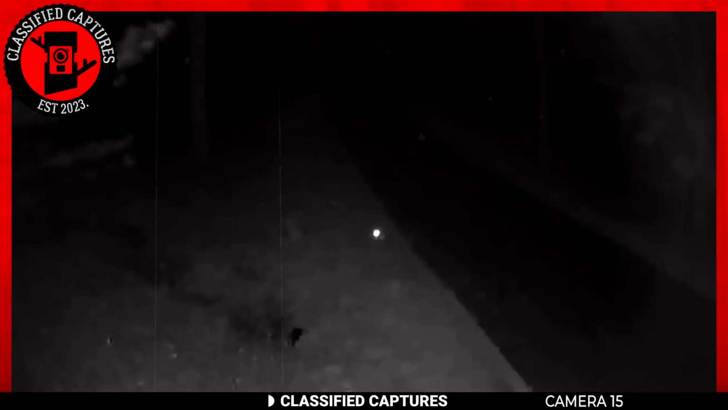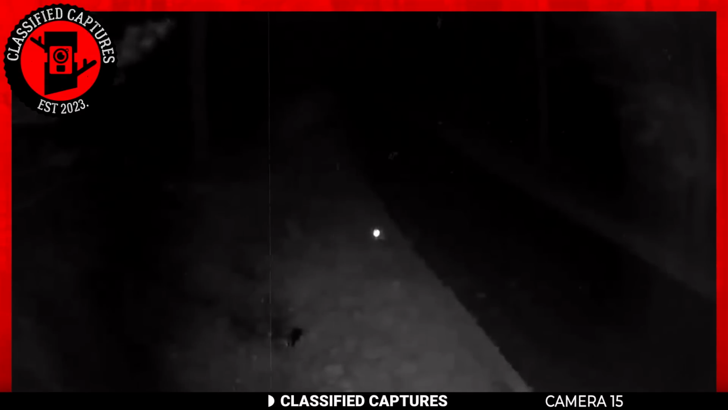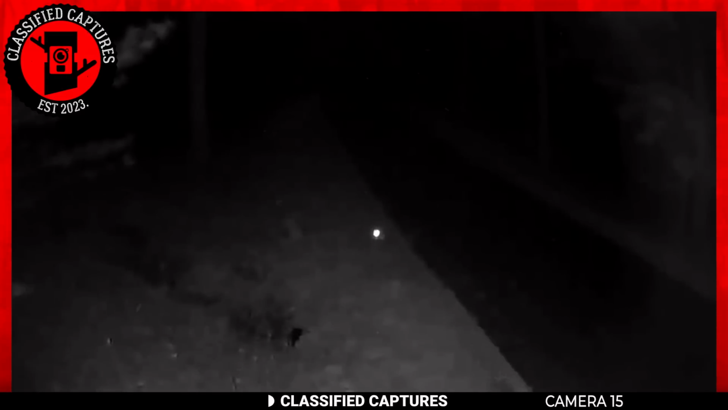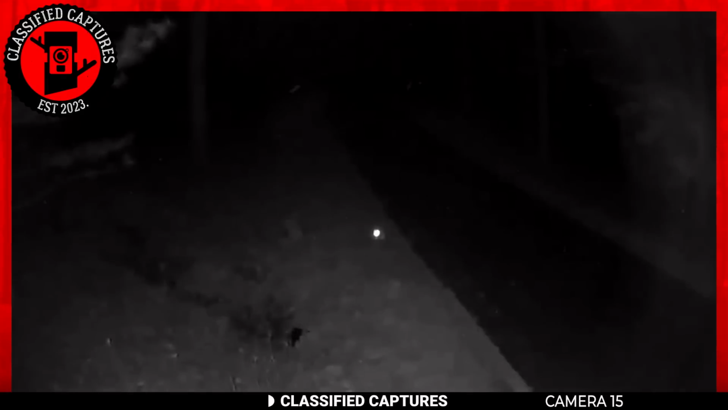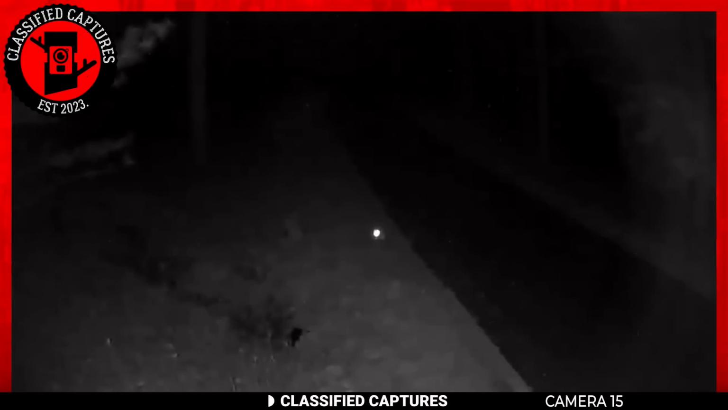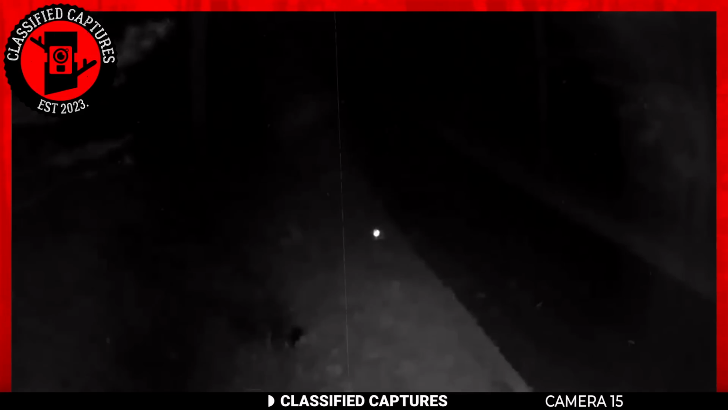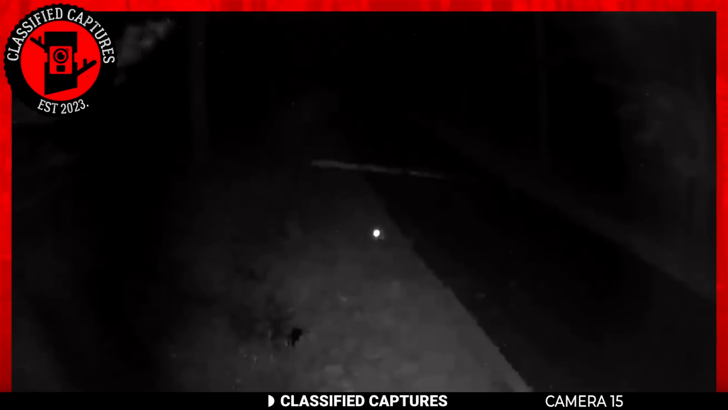Next, we have footage retrieved from a security cam. It was taken in the dead of night with no source of light but the camera's IR light. Yet despite that, it captured something truly disturbing. Have a look. Unless there is proof that the Flash is real and he's embraced the darkness now, I don't think that there is a logical explanation for this footage.